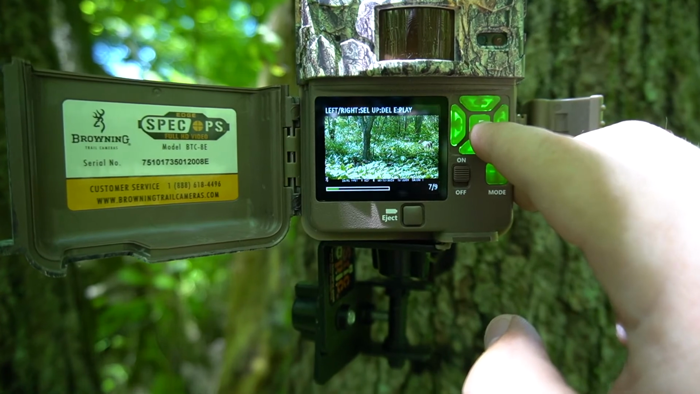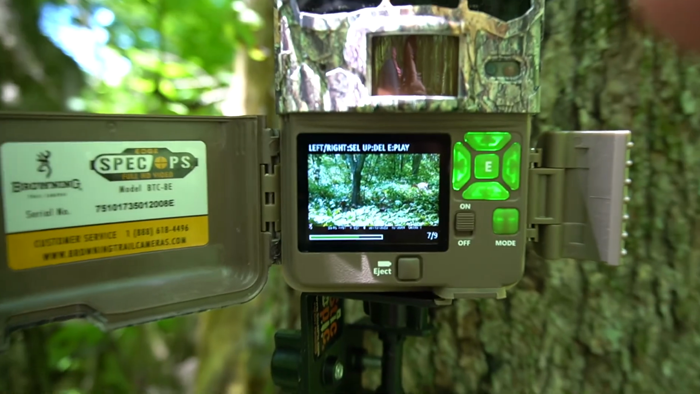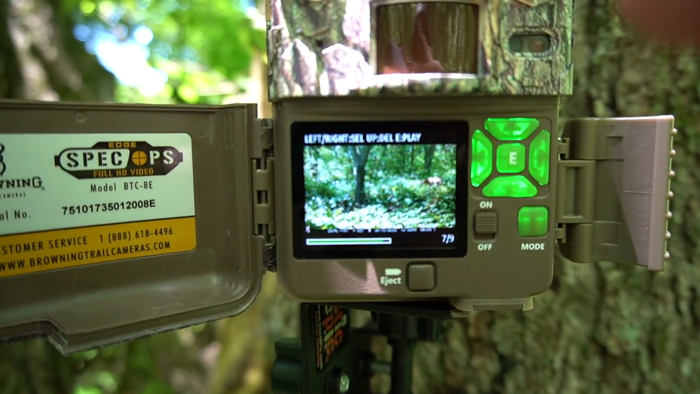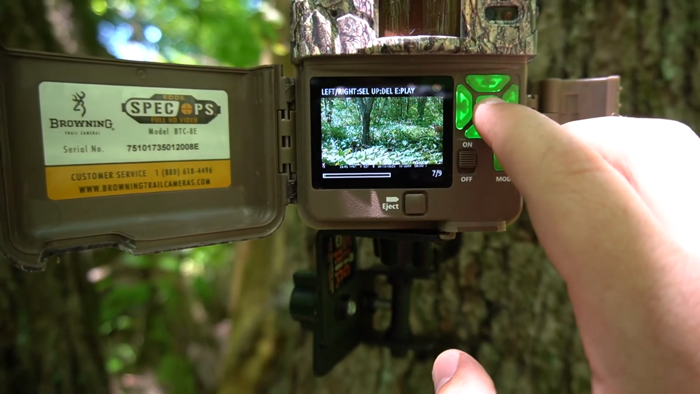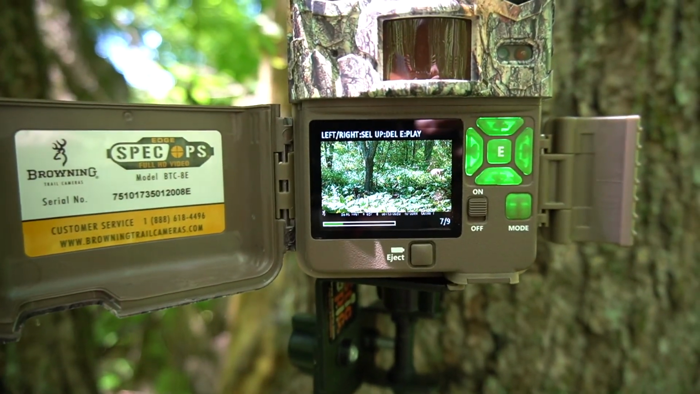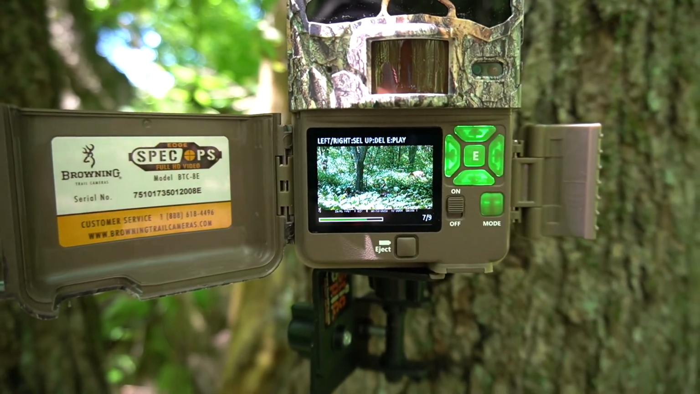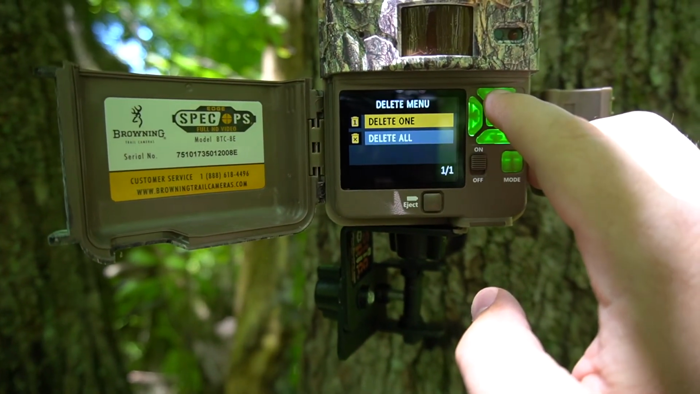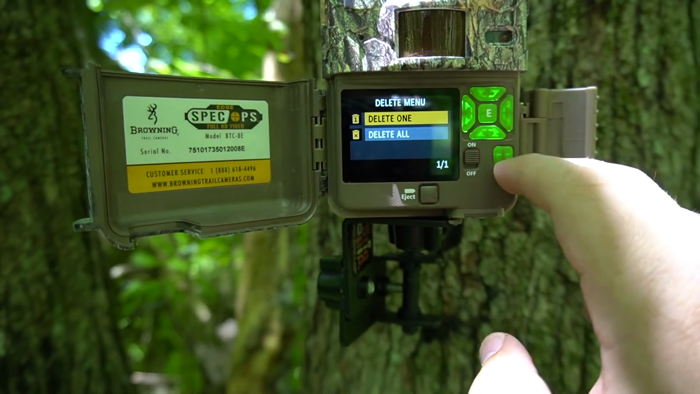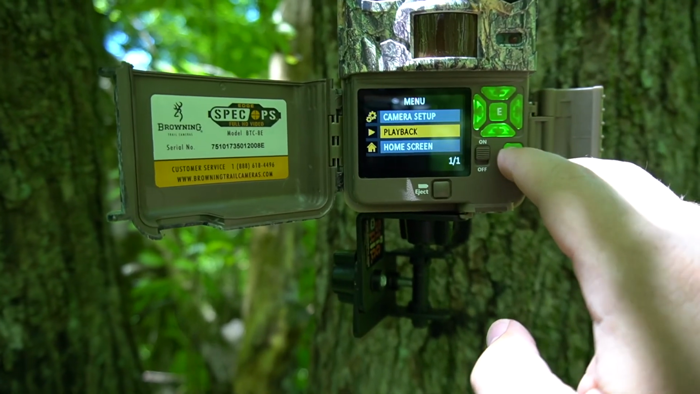There we go. It's a good one. Can't tell if that's in focus, but it looks good. And if you hit up, you can delete all of them or delete one. We're not going to delete them. I'm not going to delete anything.